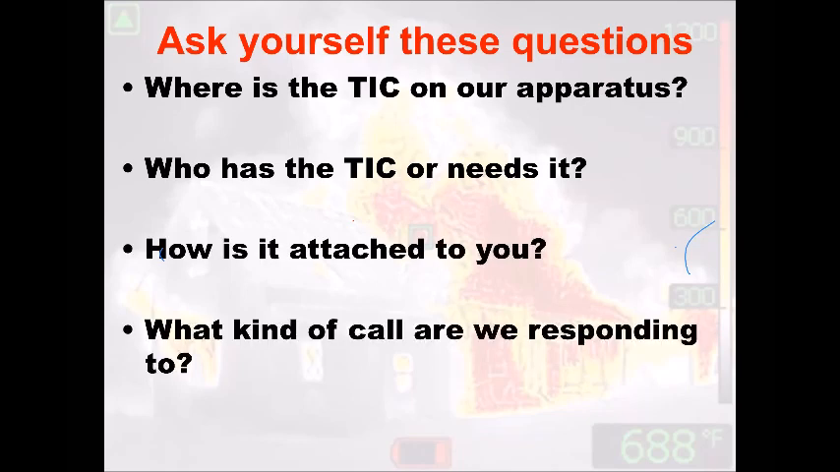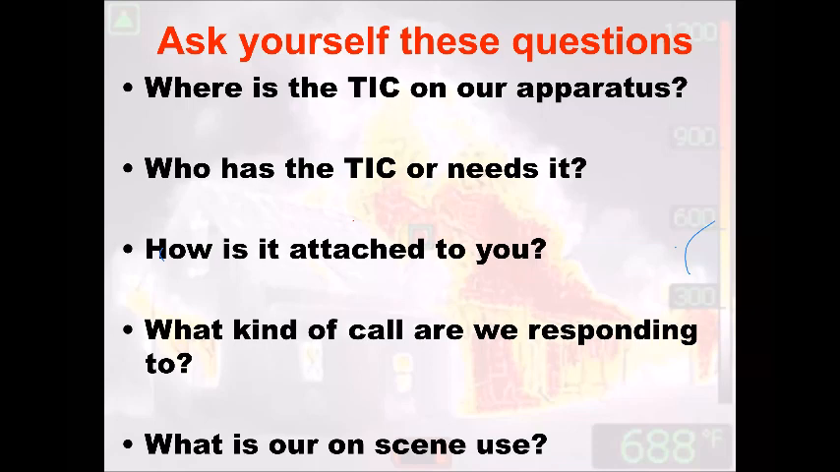Just some simple questions. Where is my TIC on my truck? Do I keep it in front of the officer seat? Is it easily accessible for my crew to get a hold of? Do I have to go open a compartment door, turn it on, put a battery in? All that stuff. Who needs a thermal imaging camera? Most places, everybody needs one, in my opinion, but some places are limited. Is it going to the company officer? Is it going to the most senior member? Do you have to prioritize who's getting it by what task they're completing on the fire scene?